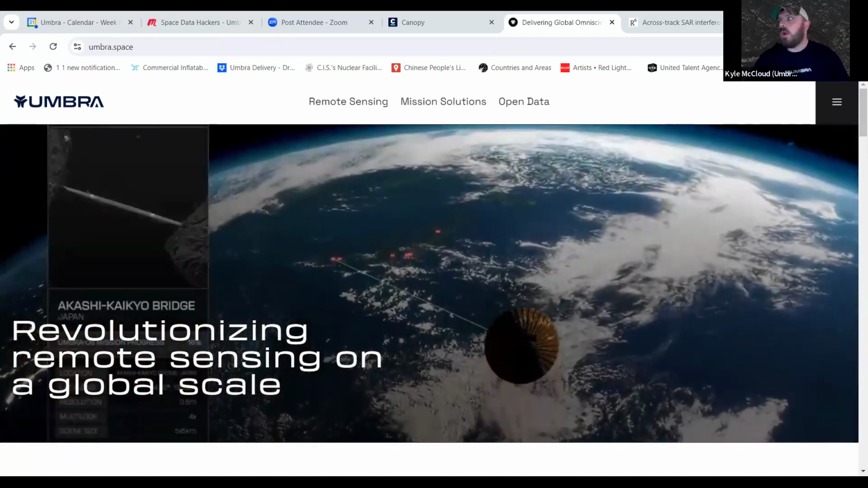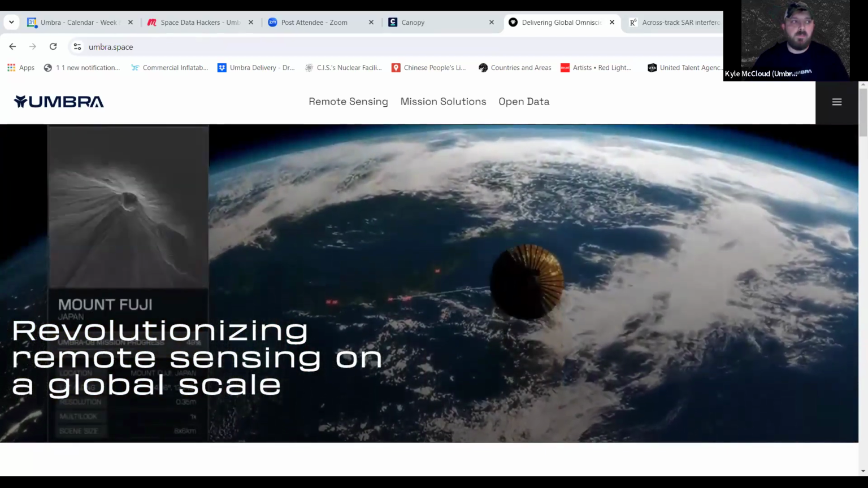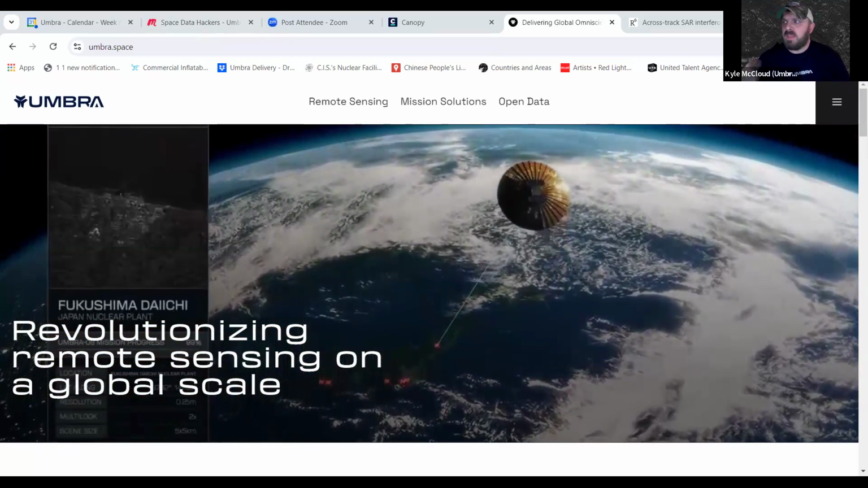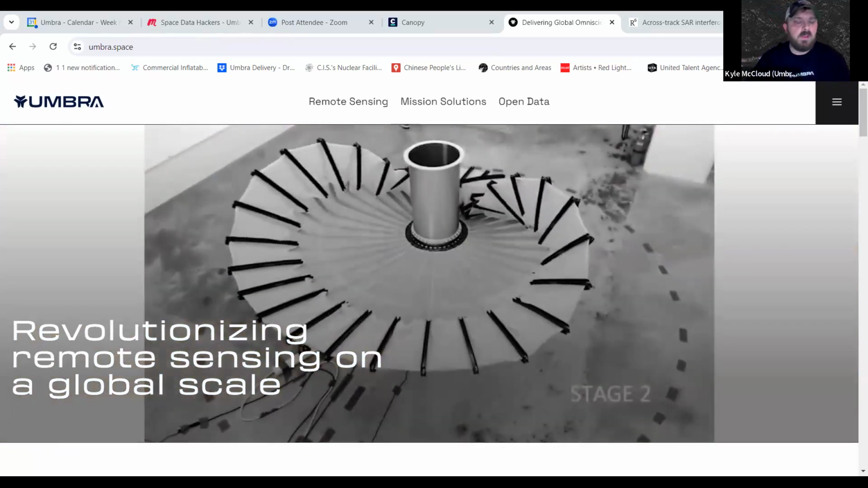Yeah, so I think our antenna is a big difference maker for us. 3.8 meter antenna at low Earth orbit, currently about 550 kilometers.